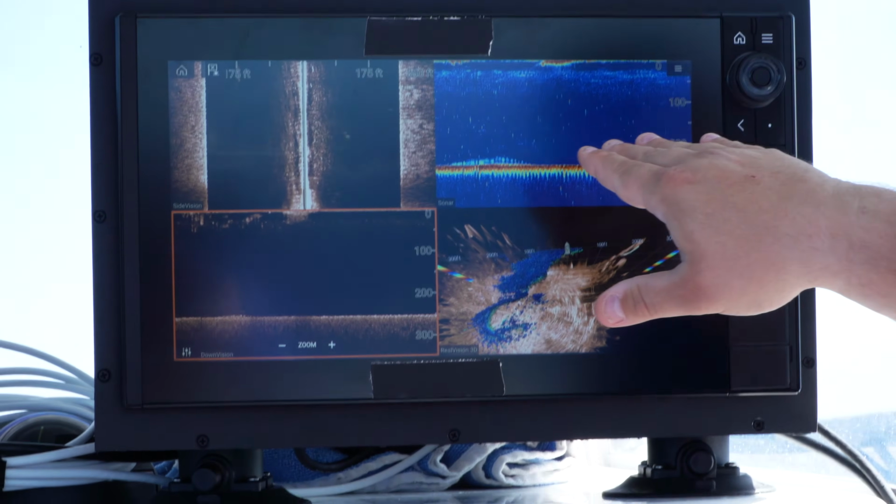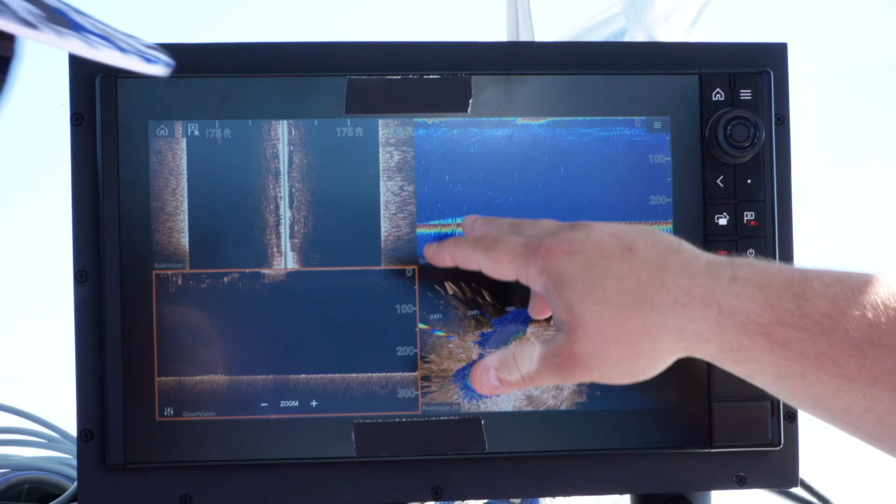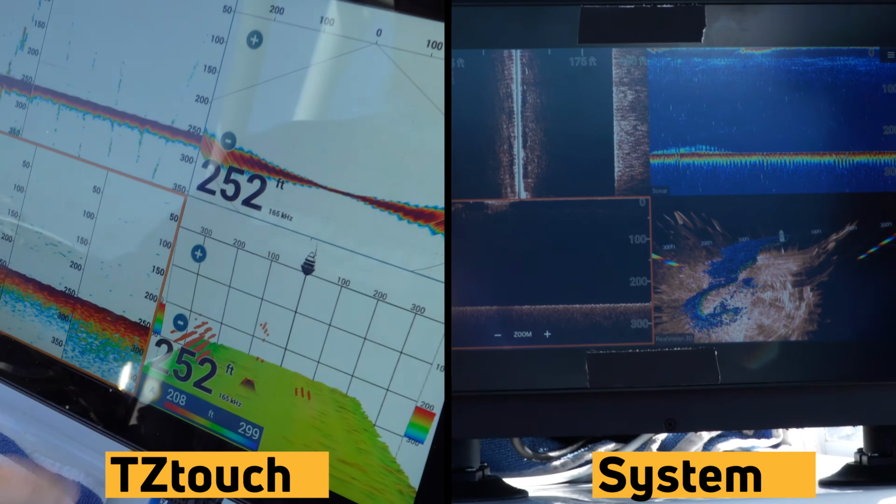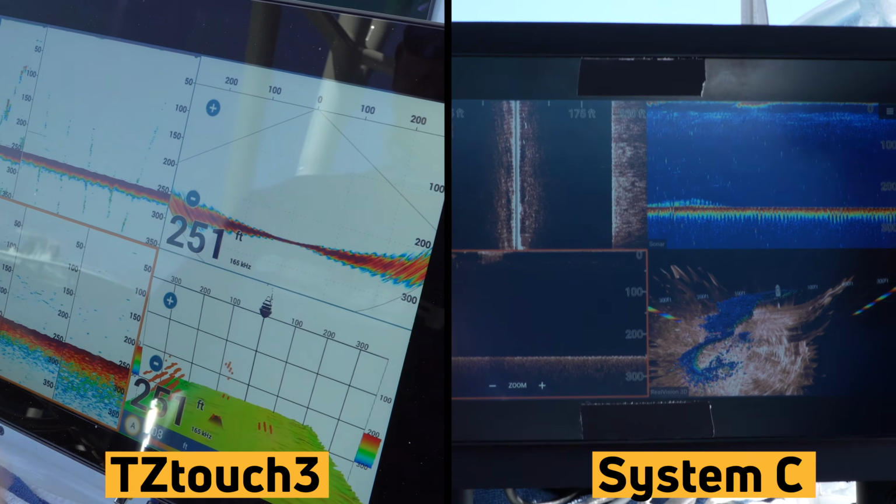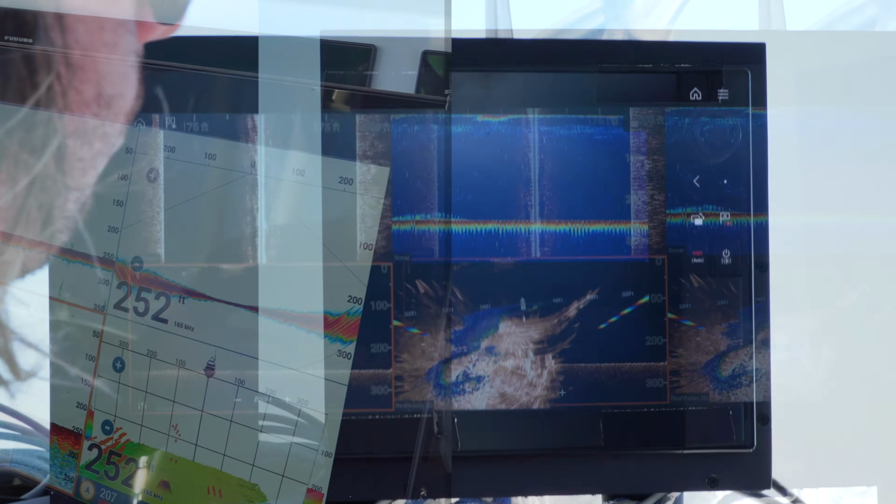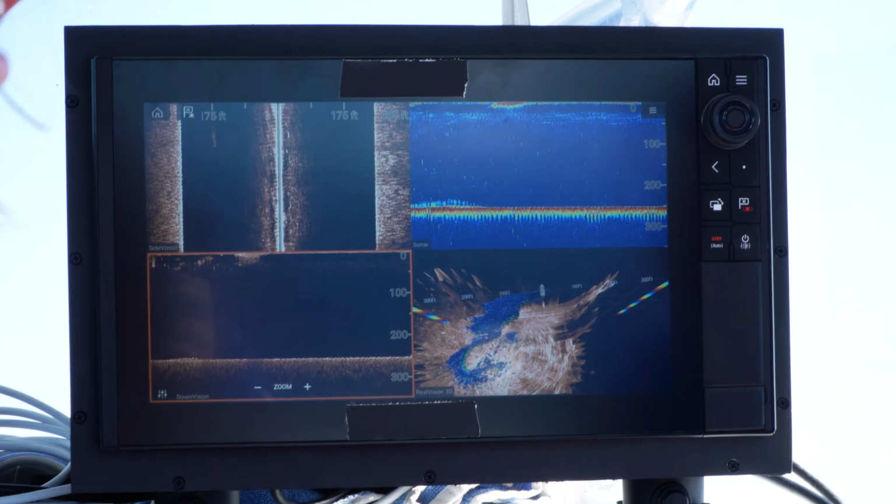The most detail on this transducer is going to come from the high frequency sonar. We're seeing the relief off the bottom, and possibly a couple of fish. The 3D out here at about 250 feet of water, we're not really getting much detail, not really any usable information. Would you agree with that? Yeah, definitely agree with that.